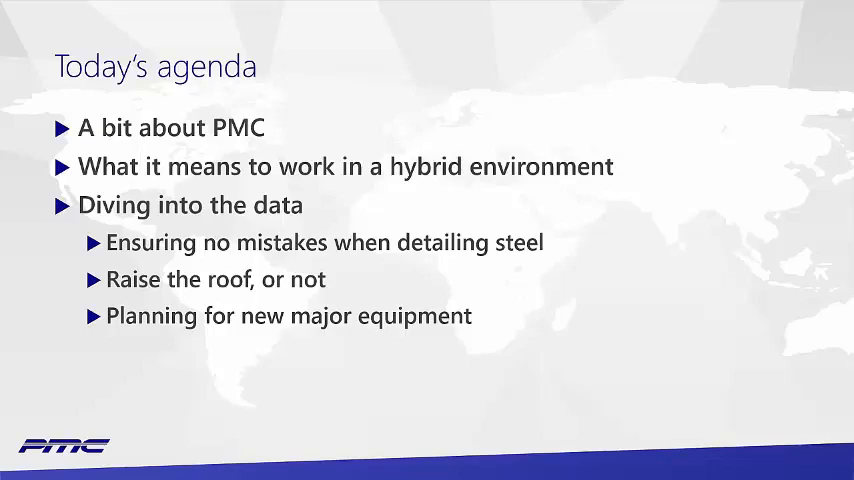Before we get started today, maybe go over what our agenda is going to be. We're going to try to keep this to about 30 minutes, and most of that's going to be looking at actual project data. So the PowerPoint should only go on for a couple more minutes here. Before we get into that, we'll go over just a little more about PMC, kind of what we do and what our background is, in particular in reality capture and modeling.